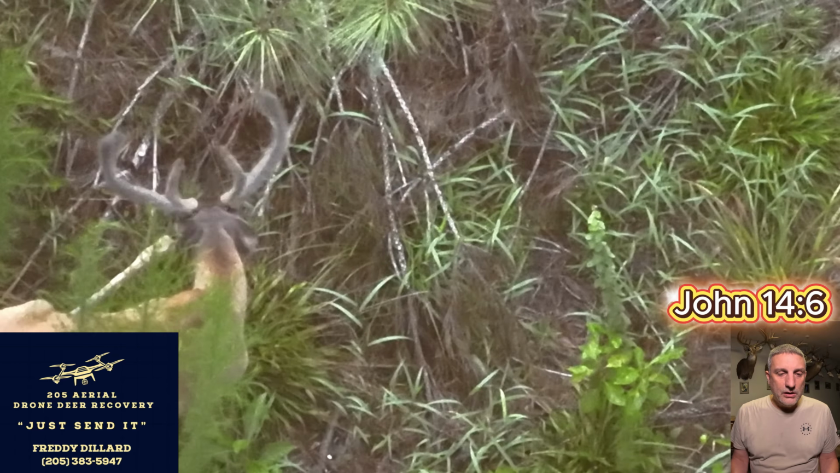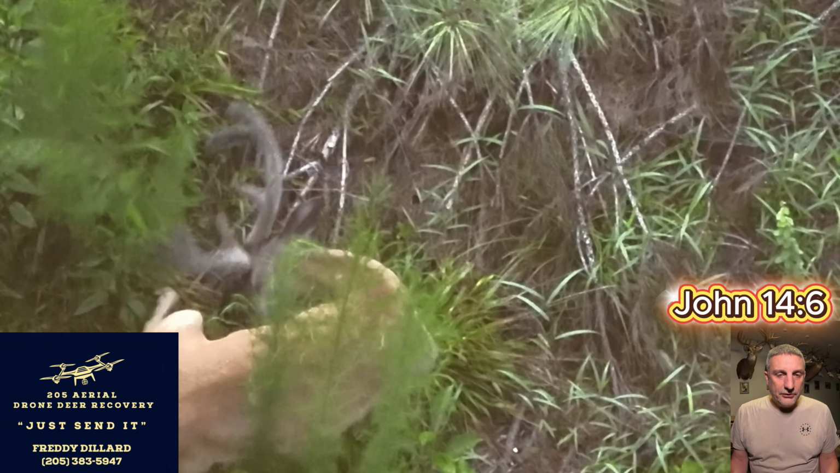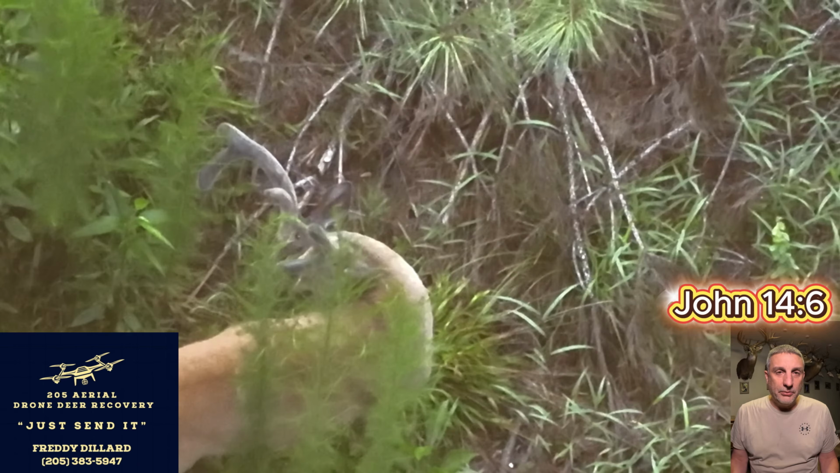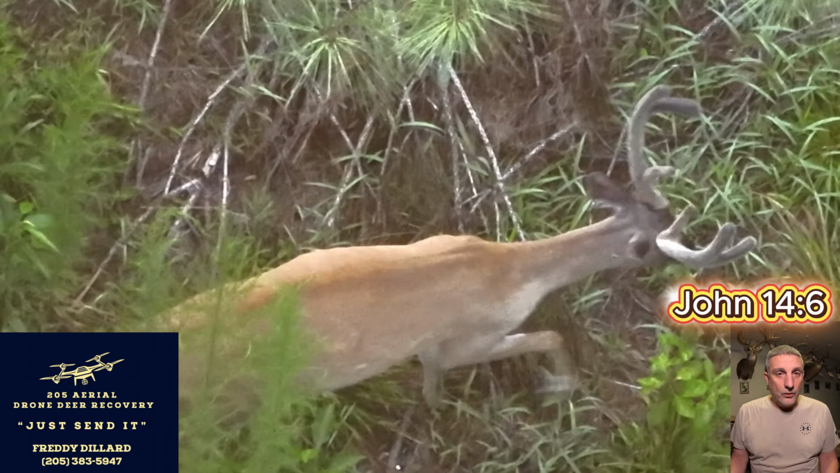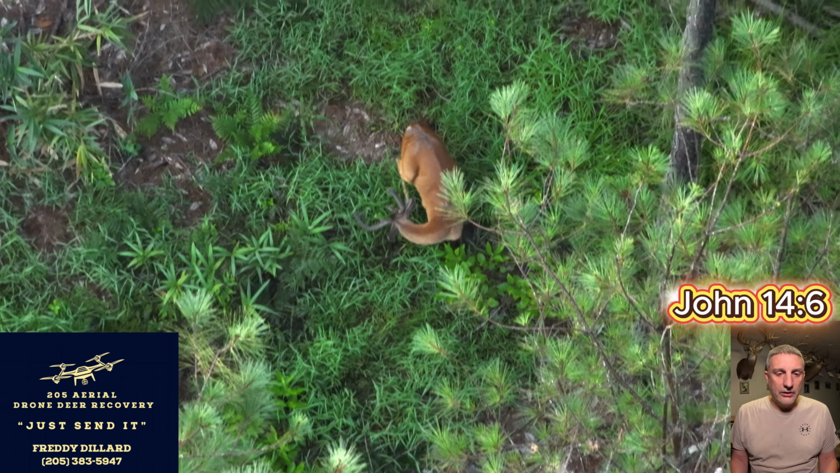So we've watched a lot of those clear-cut bucks, is what I'm calling them at this point. This other bachelor group is not far away. So I found actually a third group, I'm calling it. They all may just be one big bachelor group, but there's 4 deer in one and 4 in the other, and typically I don't see them together a whole lot. Occasionally I do see some of them kind of mingled together.